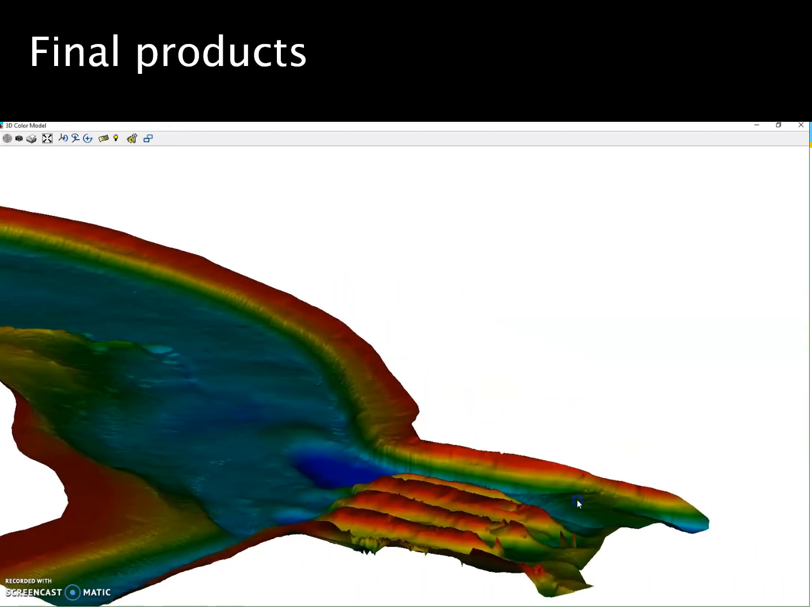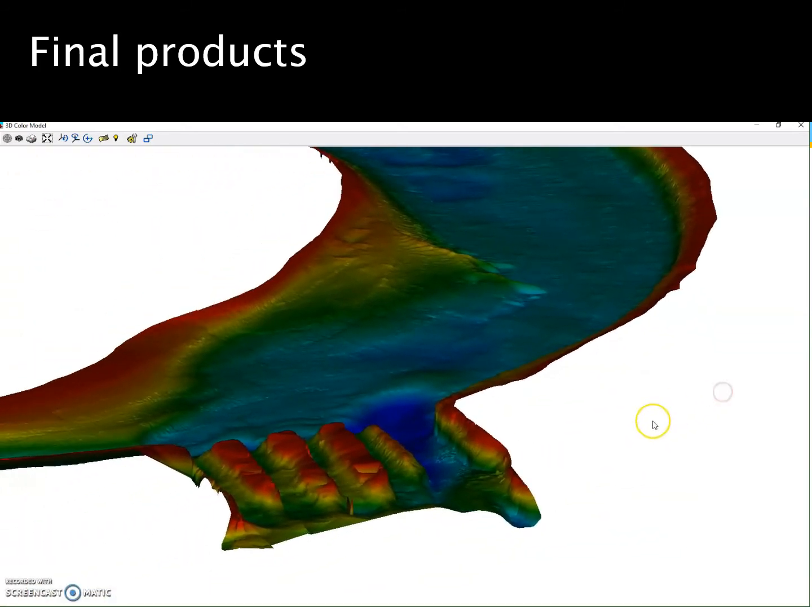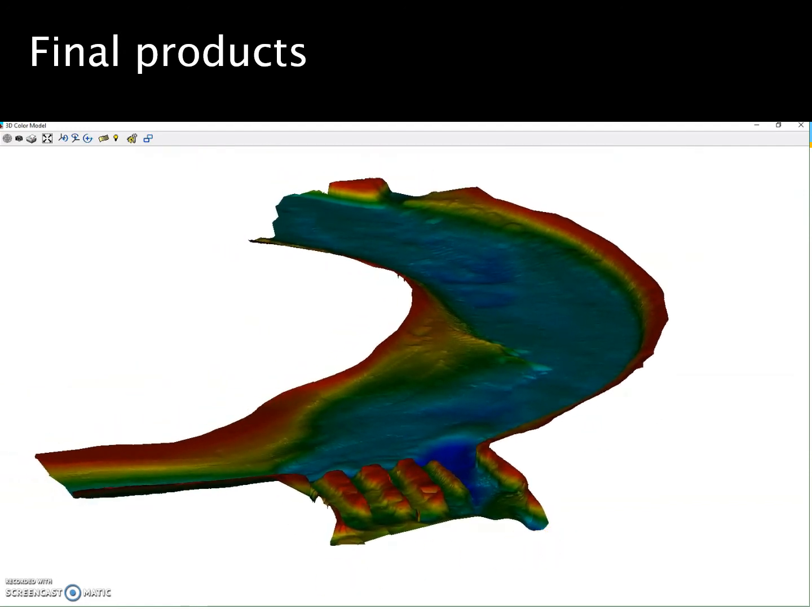So we see some, those are actually little strips of marsh or islands there at the cuts, and then a little further back we have a nice ridge, just a beautiful bathymetric image of the seafloor.